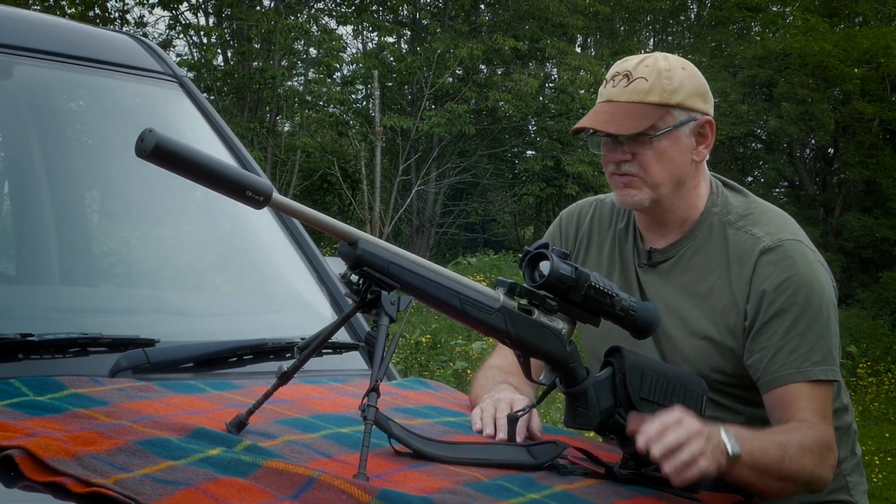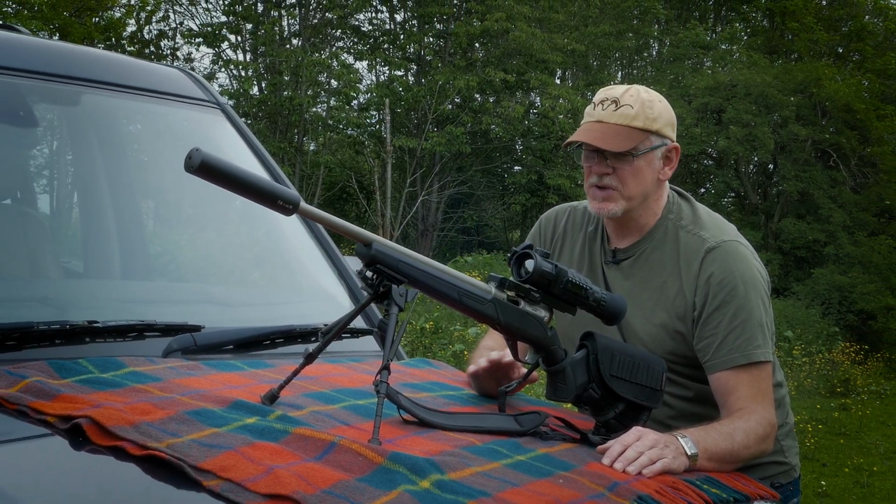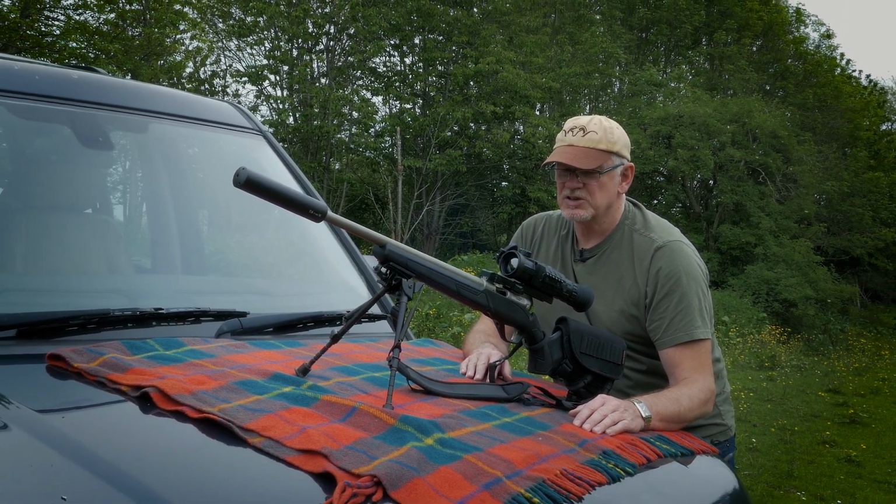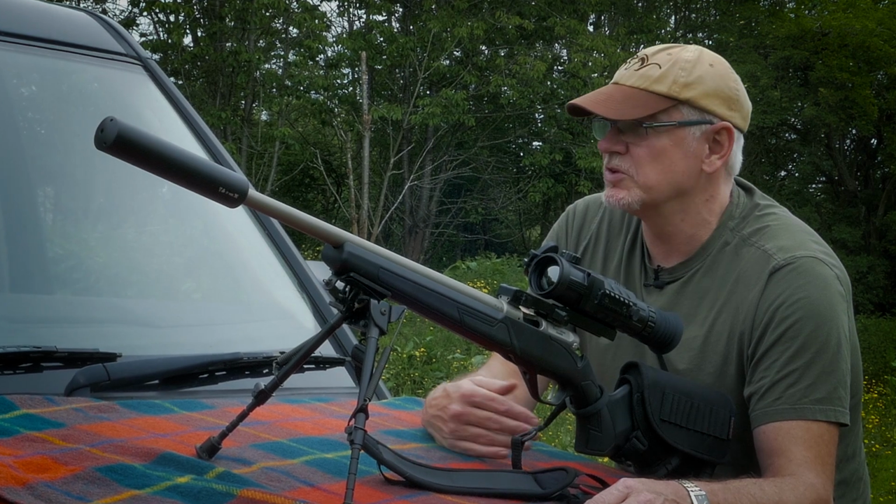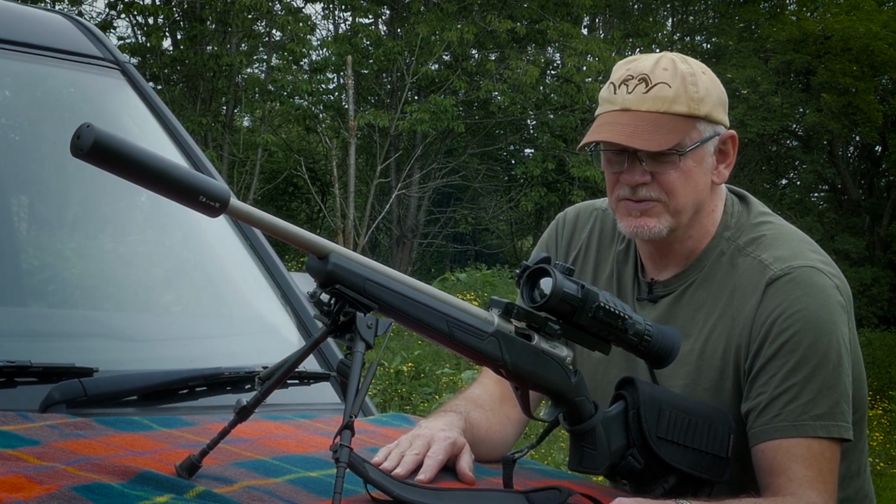You've got stills, you've got video, you've got picture-in-picture. It mirrors a lot of the functionality of the Pulsars. I'd say the Pulsars have more fine-tuning within the design. This goes from 1 to 5. The Pulsars will go 1 to 10. In the field, it doesn't make a great deal of difference to me.